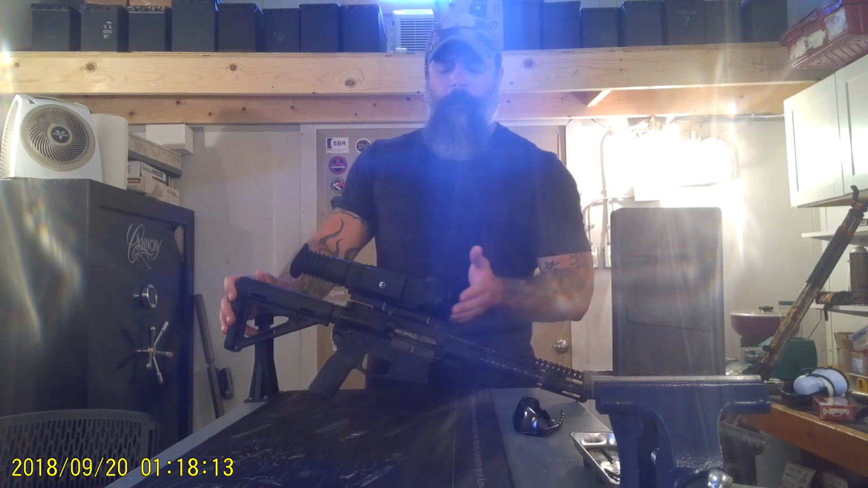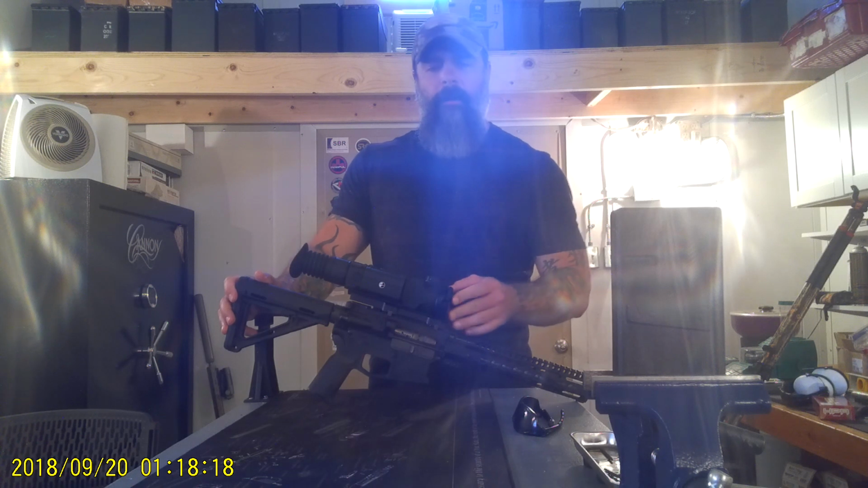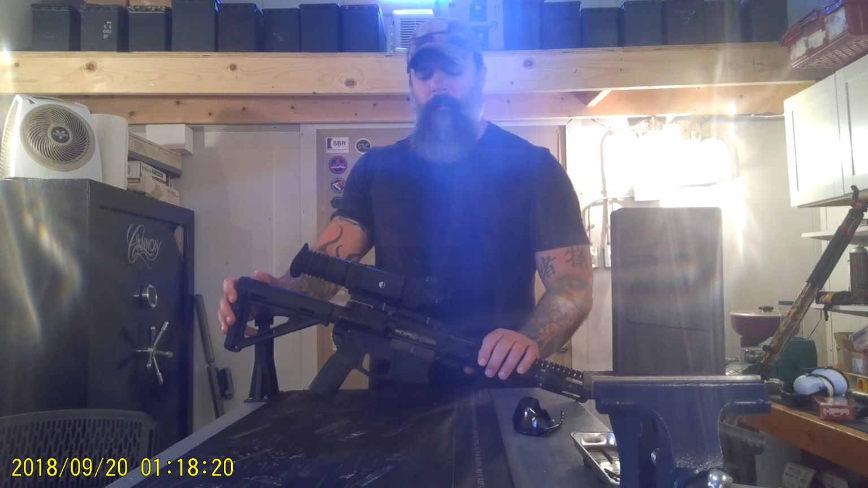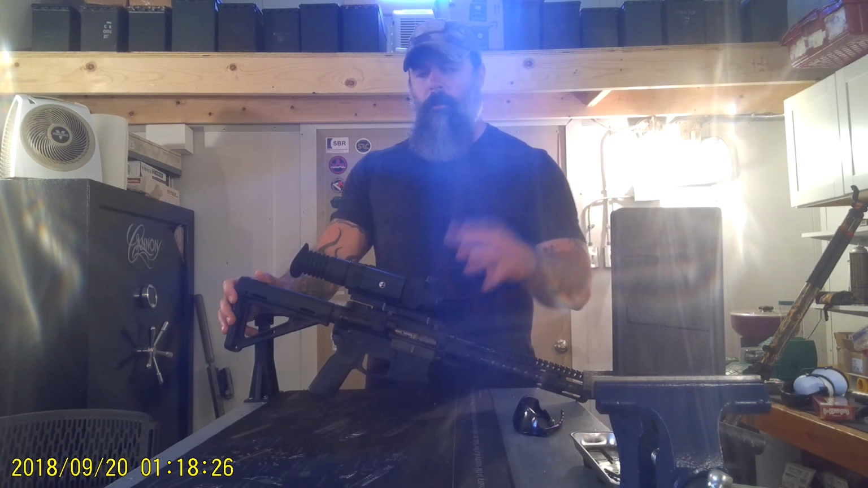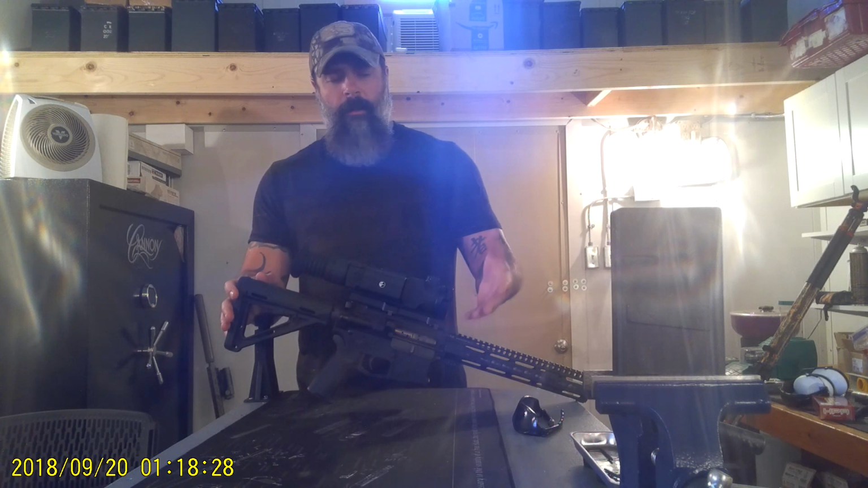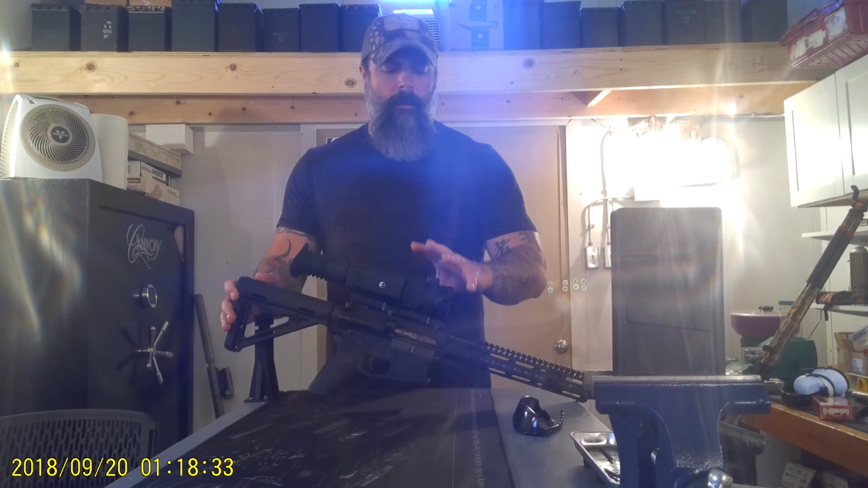It's got a 42 millimeter objective. The whole 50 thing is kind of deceiving, because people think, well, it's got a 50 millimeter objective, and I would agree, I think it should, but it has a 42, the larger objective. From what I understand, you're paying for this part right here whenever you're paying for the glass out there.